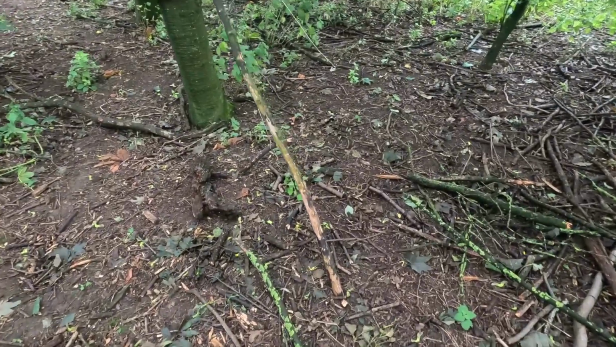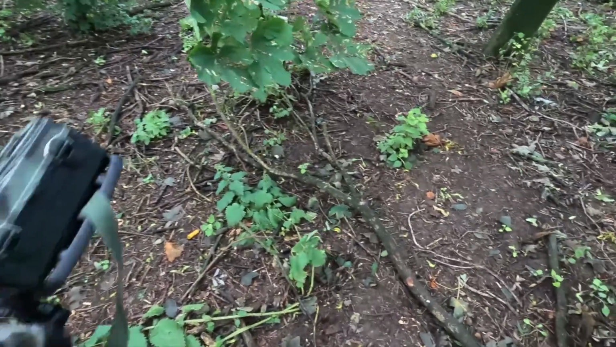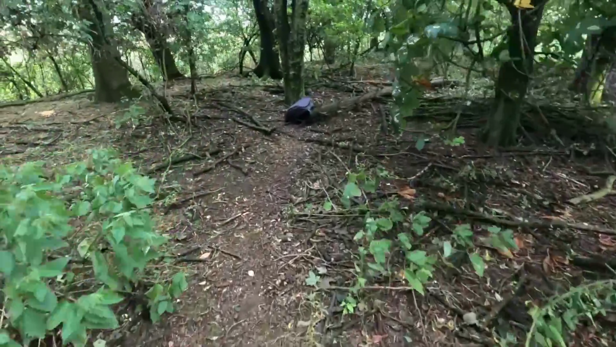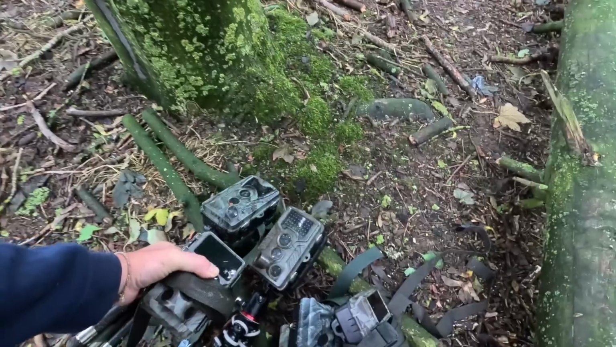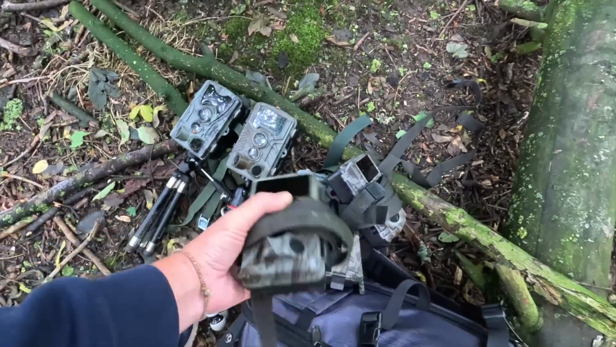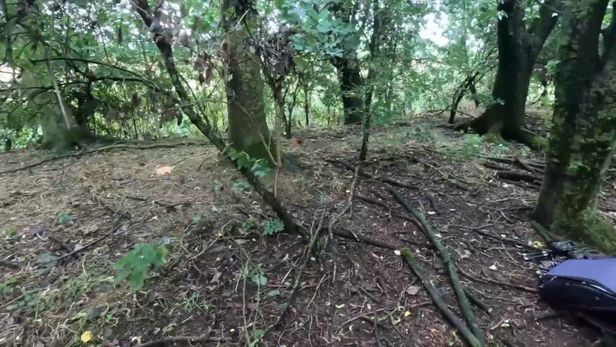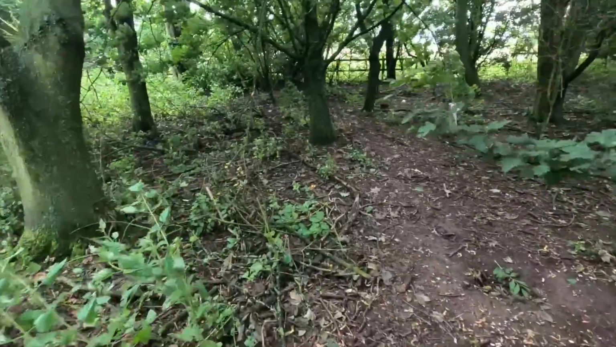I definitely caught 2 badgers hanging around this area. There's still got to be more cameras somewhere. Sure, there's another one of Neil's. Oh yes, it's in the field. So that's Neil's. It's not easy trying to remember whose is whose here, so I've got 1, 2, 3, 4, 5 there. I don't know if I had a 6th. I might have got them all. I'll have another quick look before I go, but let's go get Neil's last one.